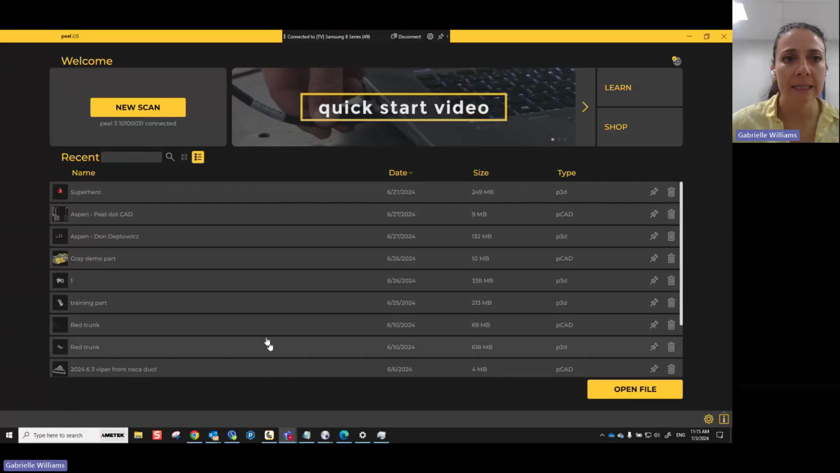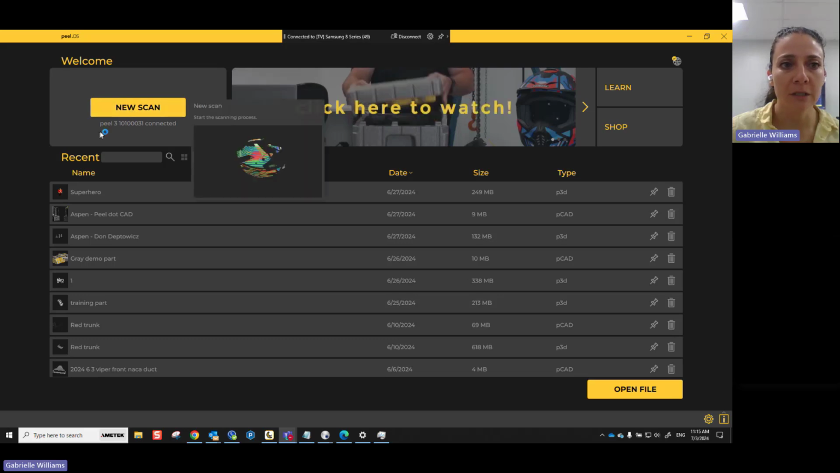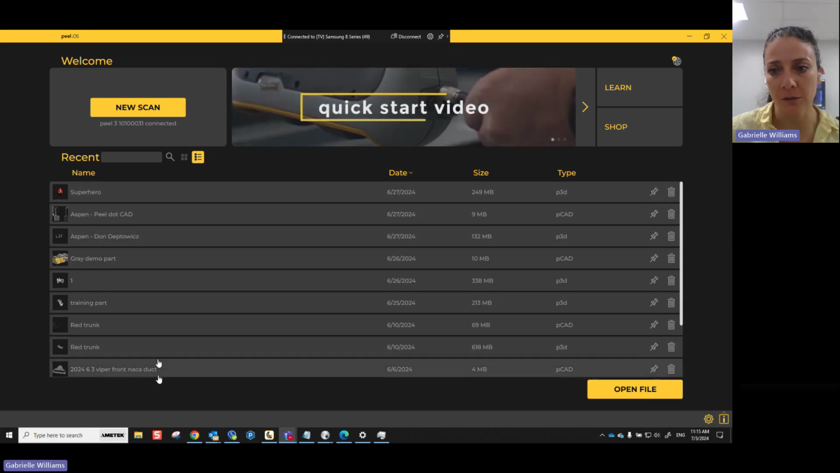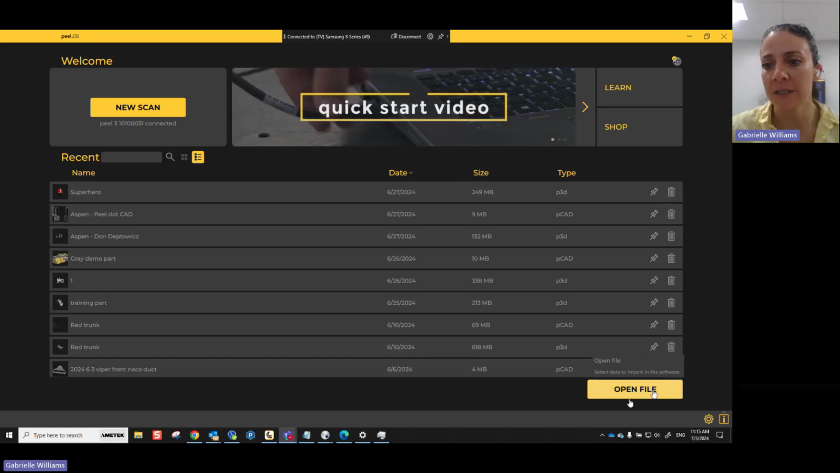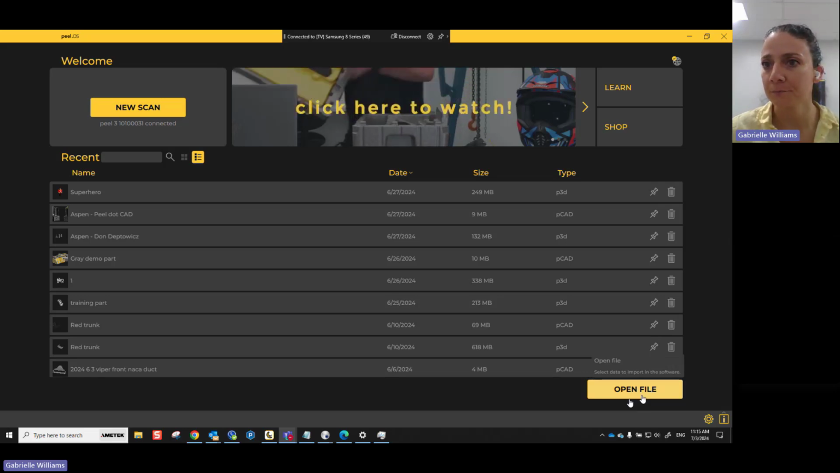So from the beginning, this is your home page. You have the new scan button right here, and you can see the serial number of your scanner here, and then you'll be able to see any files that you might have saved previously in this location. You can also open a previous file if you click here and go searching through your files.